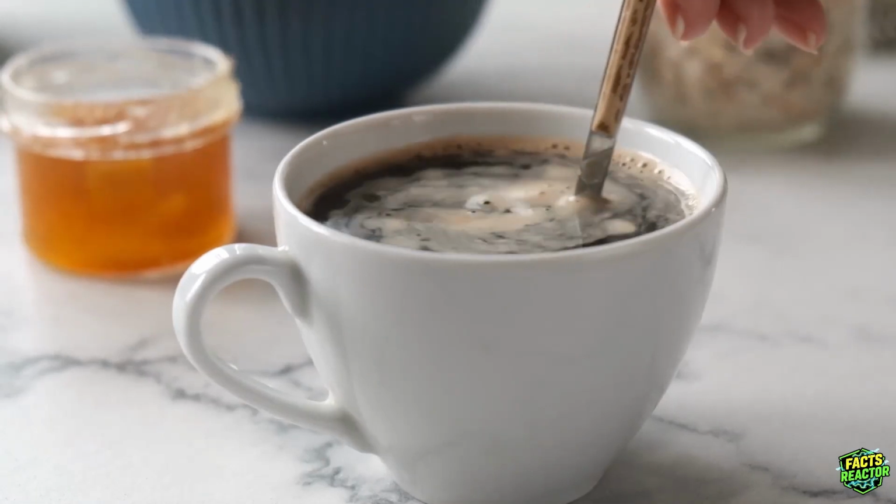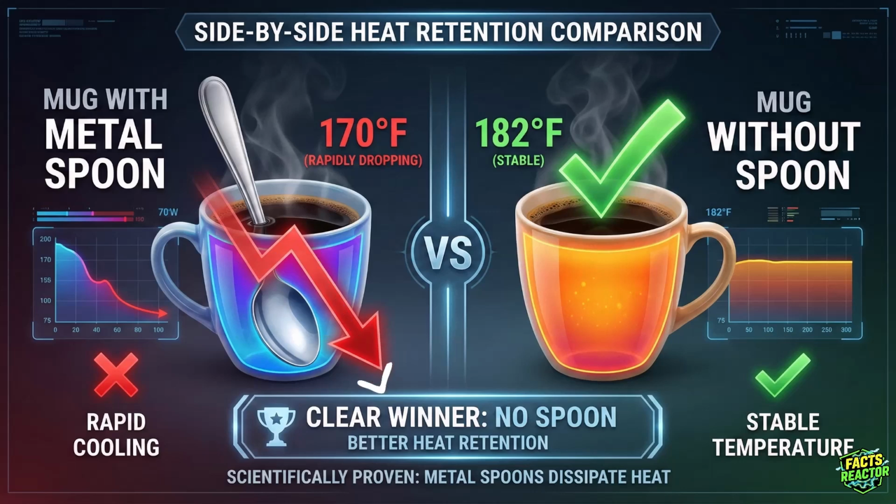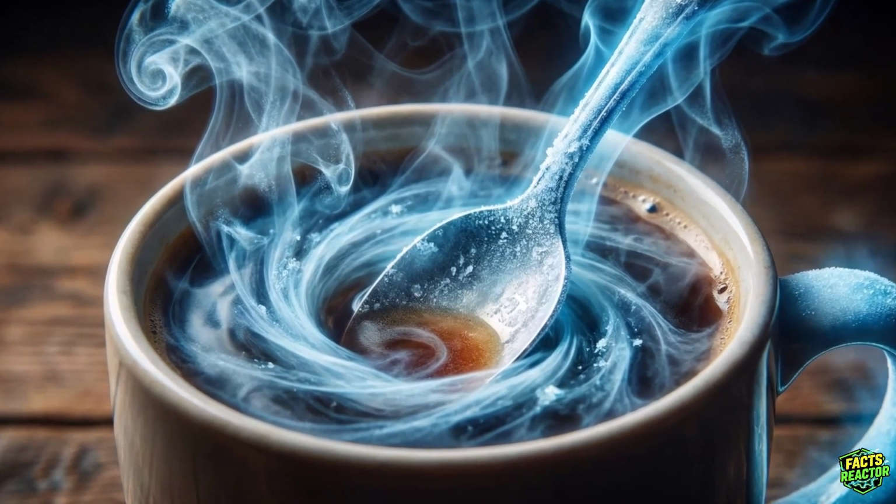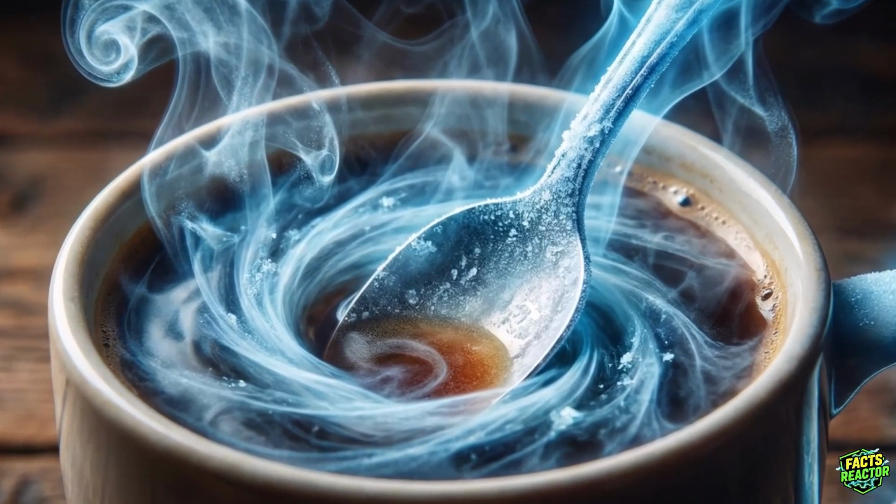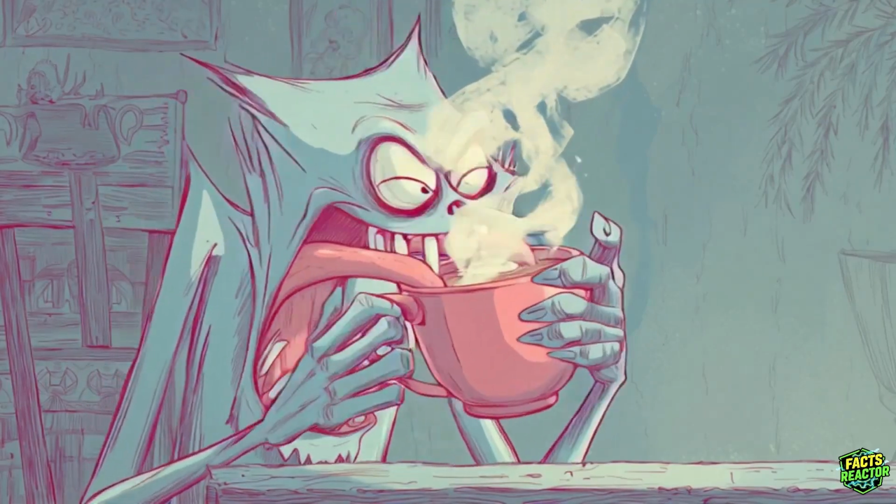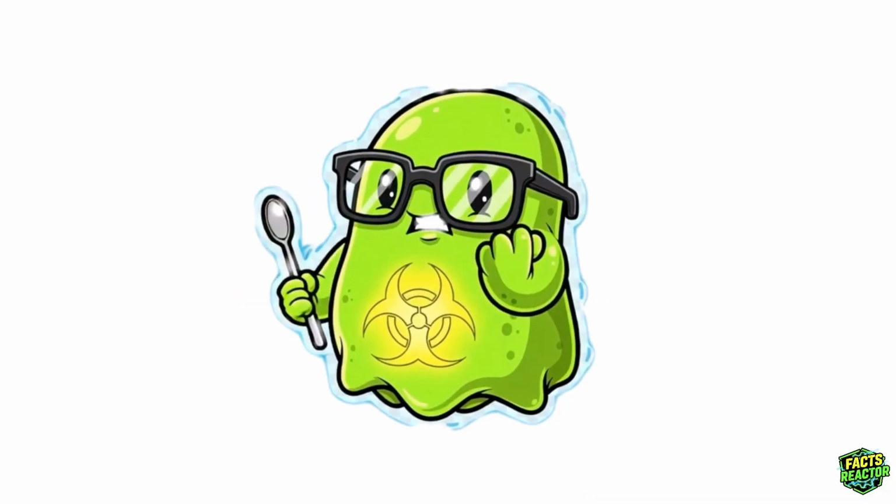You know that metal spoon you leave in your coffee while scrolling TikTok? Watch this temperature reading: 185, 178, 170. That spoon just stole 15 degrees in 90 seconds flat. It's literally a heat vampire sucking warmth out of your drink faster than you can say oat milk latte. My spoon is a traitor.